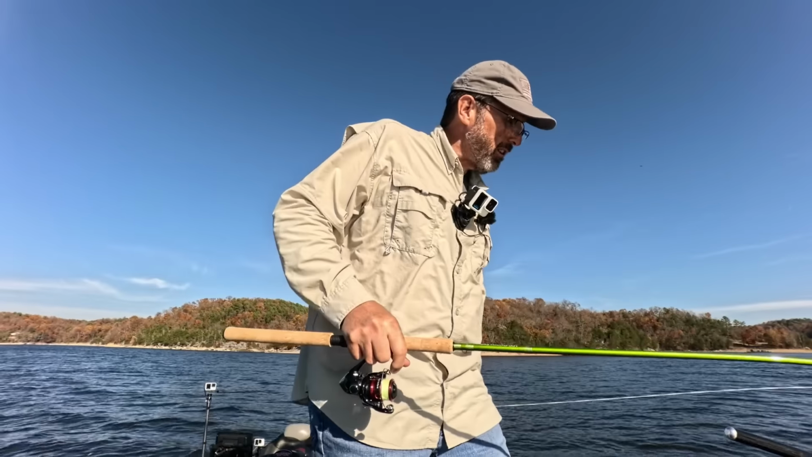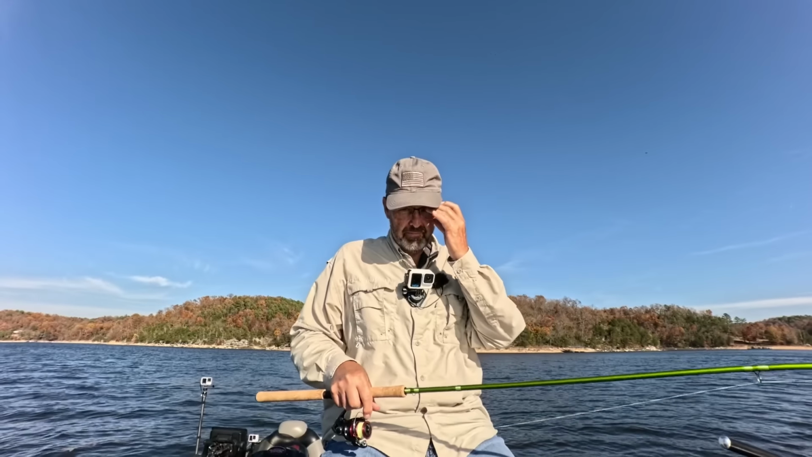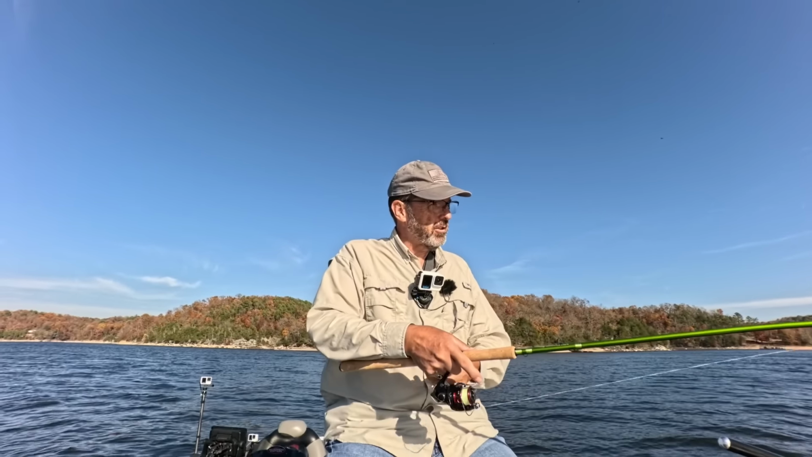It's not exactly what I was looking for, but they are fun to catch. So I might see if I can catch another one or two while I'm here.